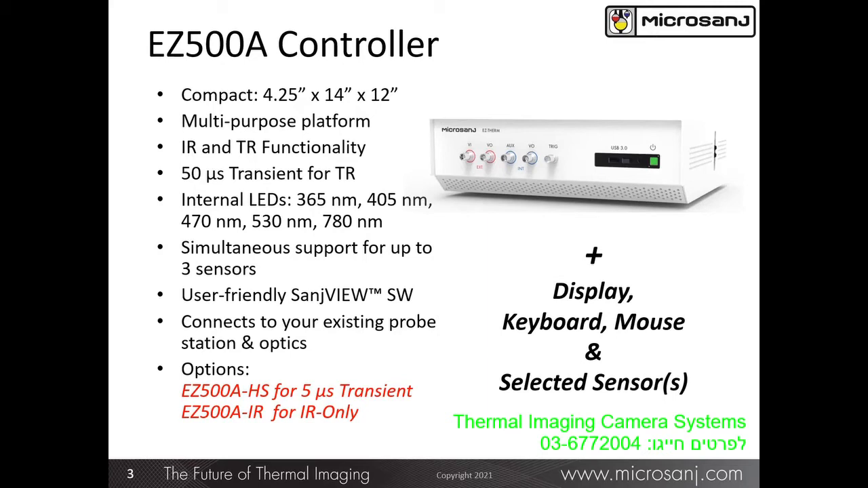It is a flexible platform with the ability to support both infrared emission and thermoreflectance-based imaging. The transient response for TR imaging is 50 microseconds, and several wavelengths are included for illumination sources for TR mode. The EZ500 can simultaneously support up to 3 sensors, and it contains the field-proven, user-friendly Sanju software. And it can be connected to your existing semiconductor test equipment, saving additional investment for equipment you already have.